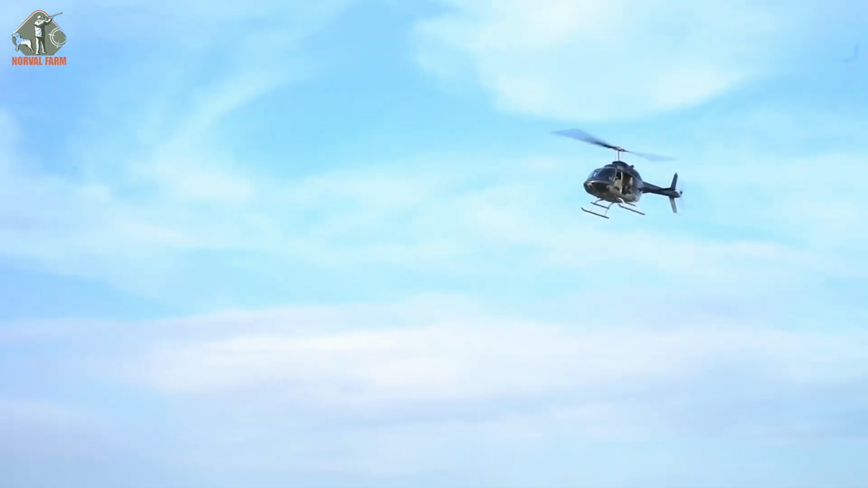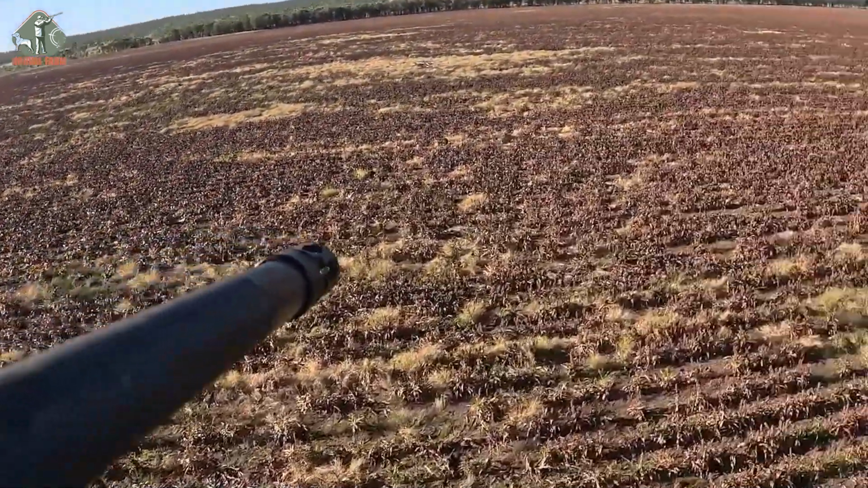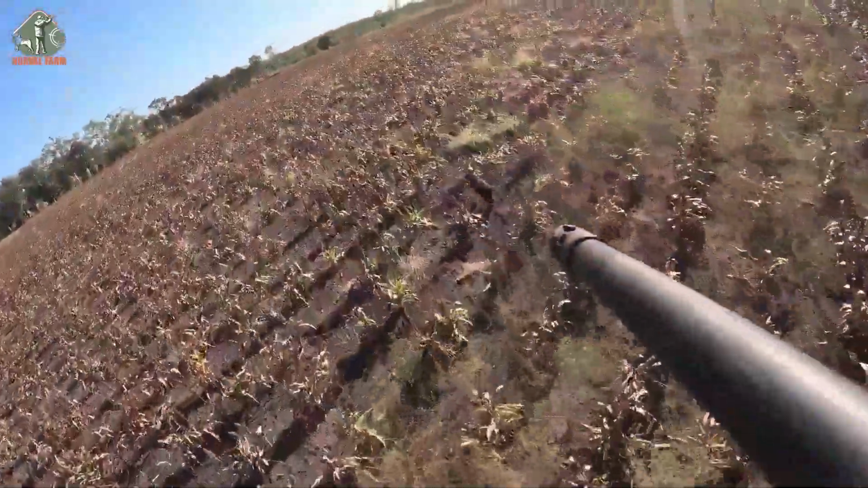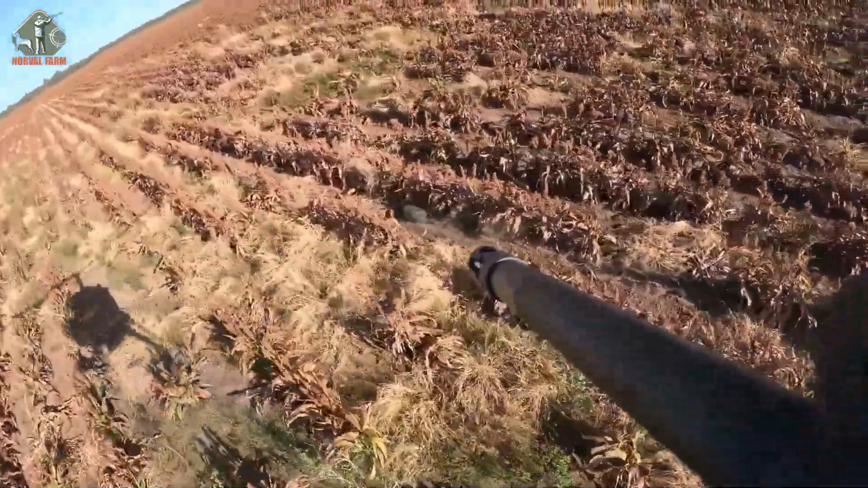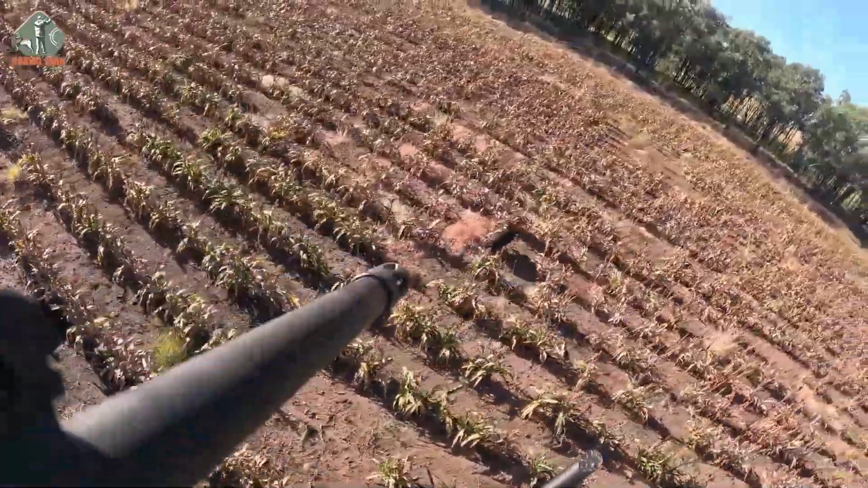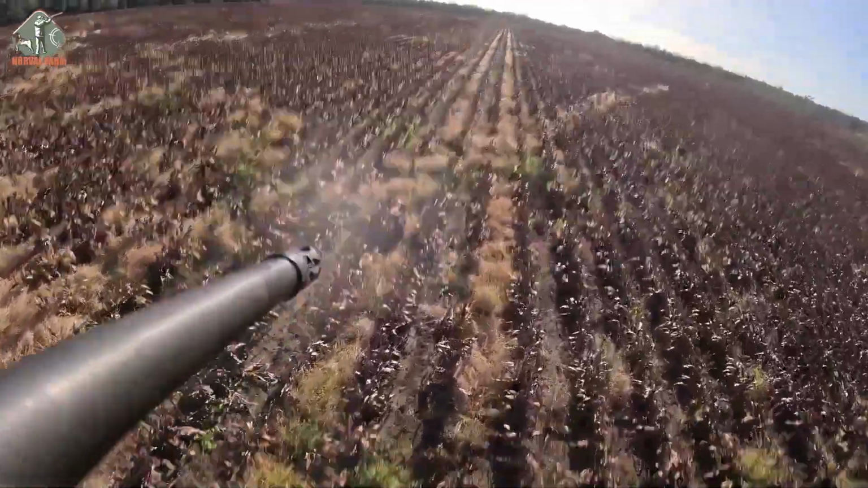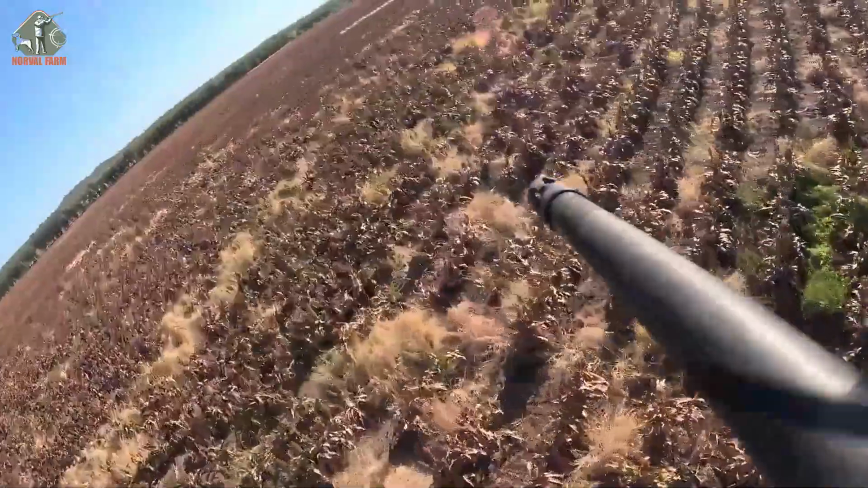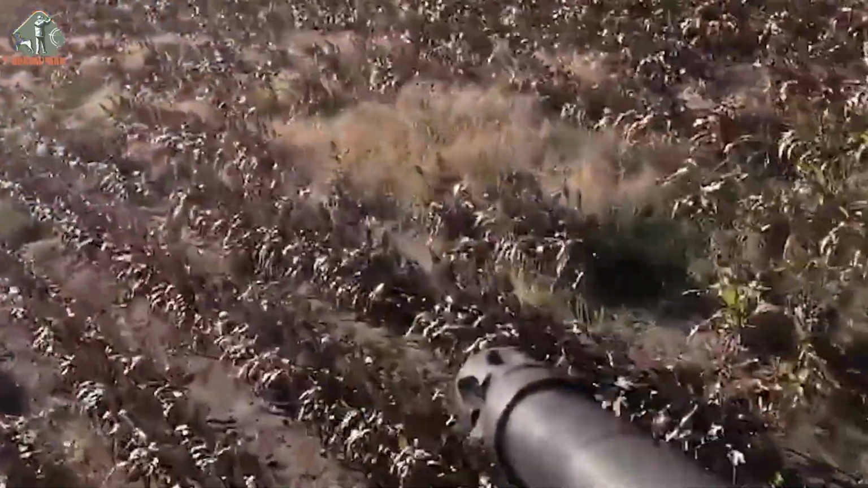The number of boars on the field is overwhelming, forcing us to circle back several times to finish the job thoroughly. The withered corn rows after harvest blend into the dark color of the boars, making them hard to spot at a glance. The roar of the helicopter alerts them to danger, and they bolt at full speed. We use every second to lock on, take aim, and fire quickly. Not a single one escapes.